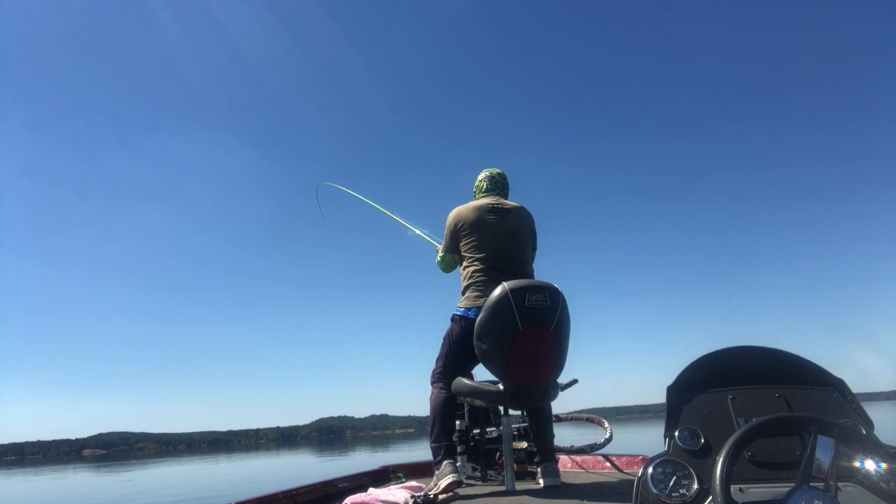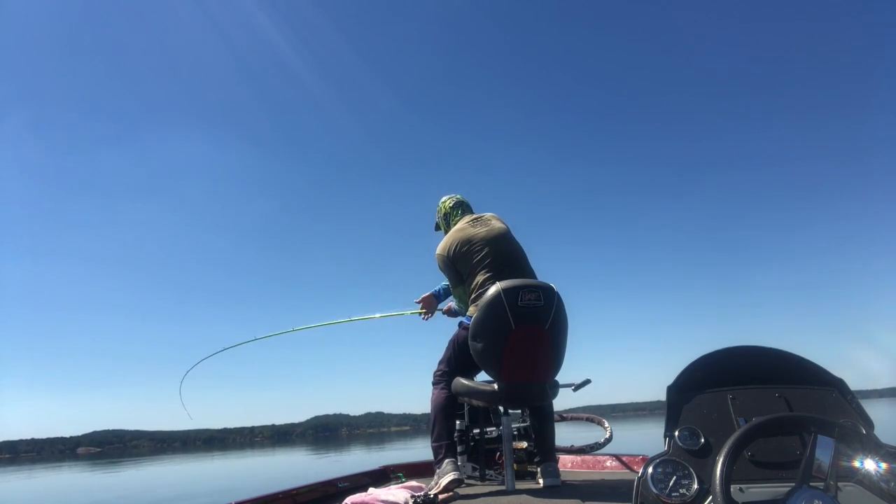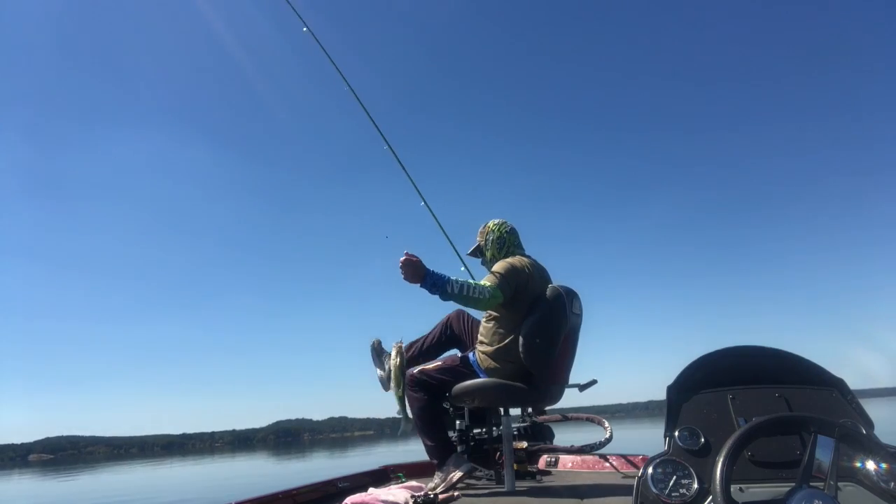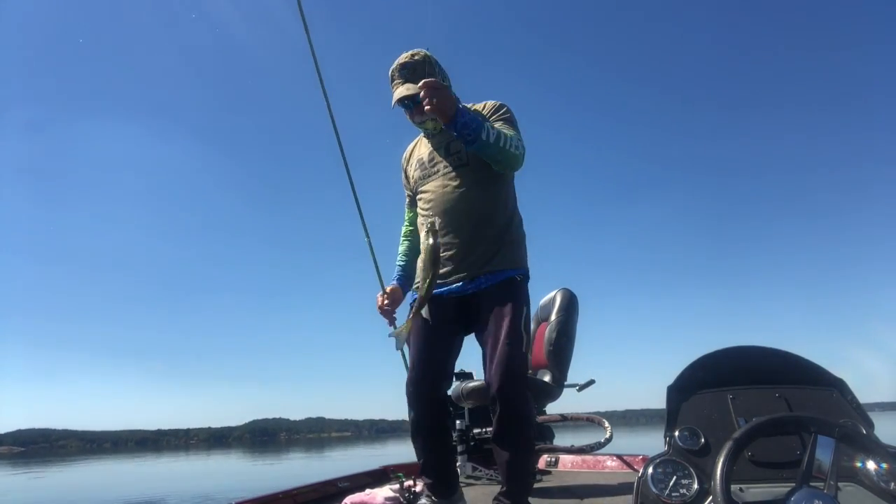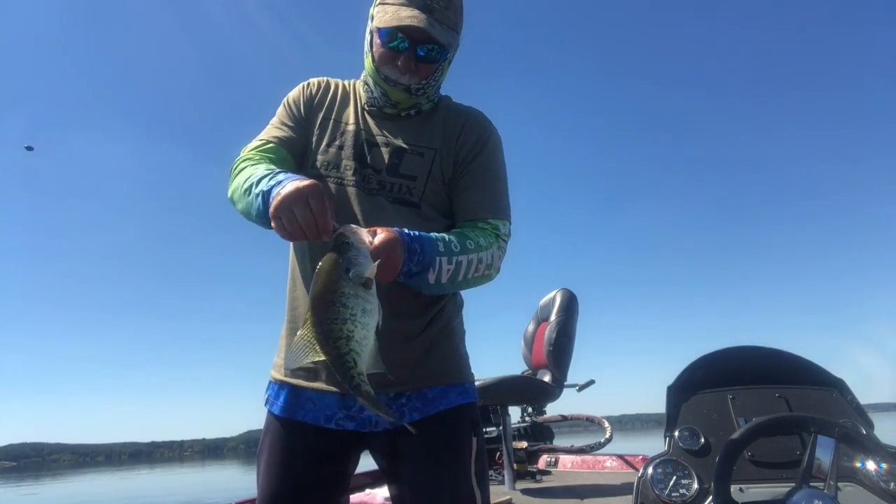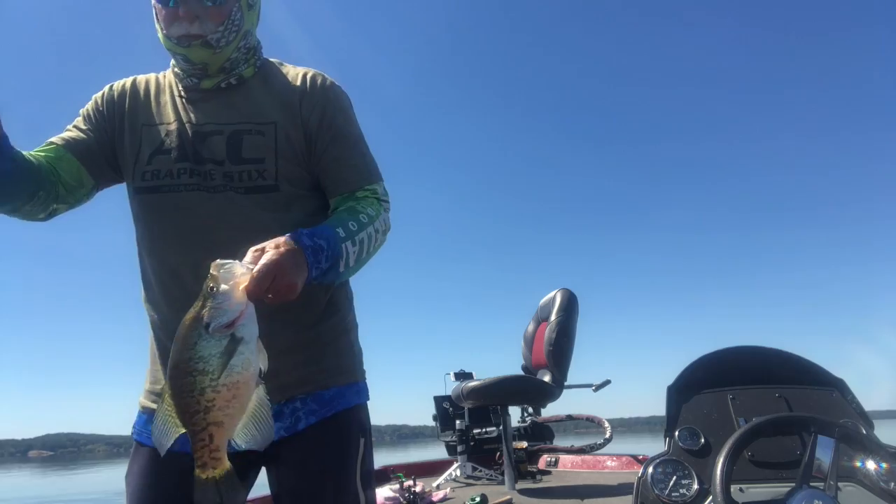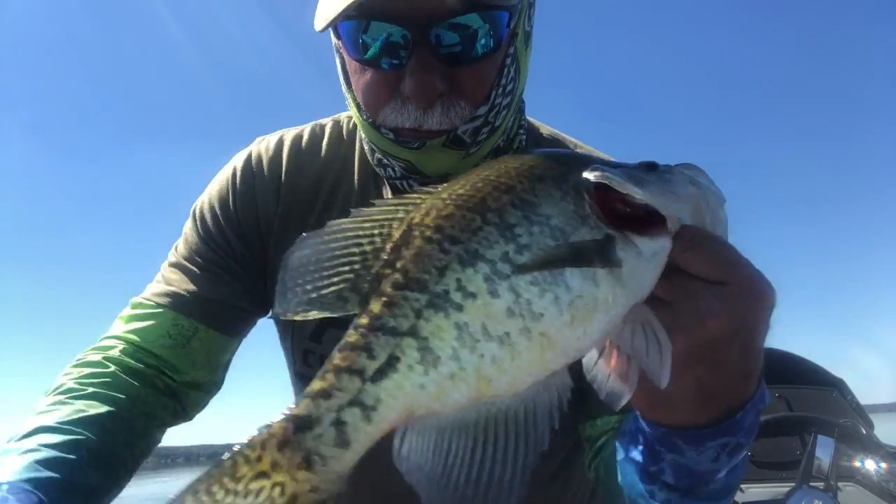That one's on there. Let's see if I can get him in. Another, that's a white there. Good fish. Decent little old fish right there.